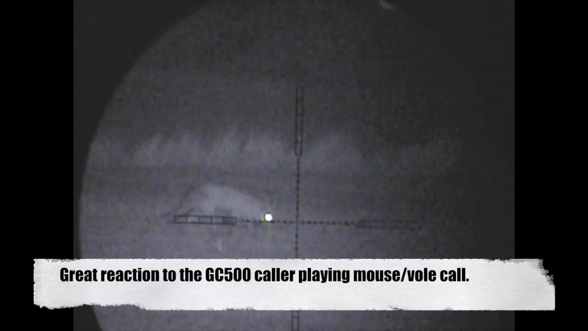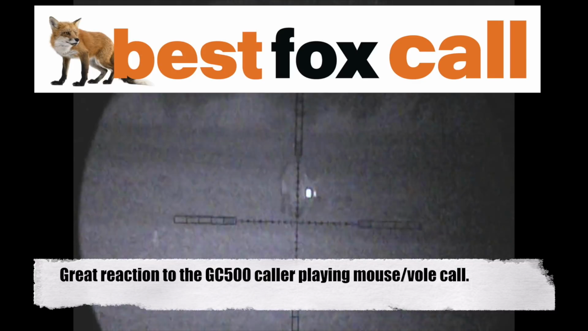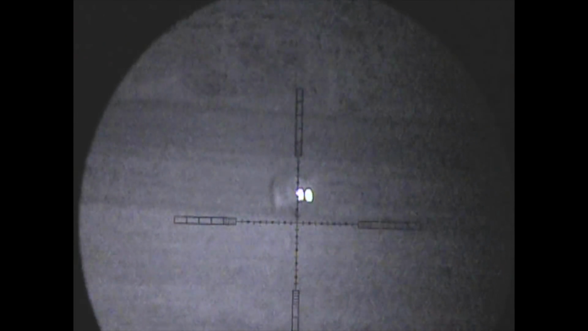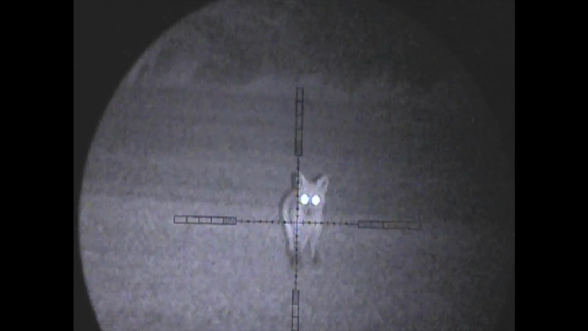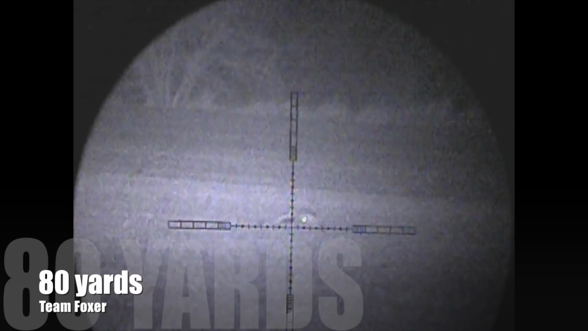Anyway, moving on to the next farm, and we spotted this chap after calling for a little while coming out from the left, though we needed it to move a bit to the right so that we could get it into a safe shooting position. After a great reaction to the mouse squeak vole call on the GC500 caller, a nice easy 80-yard shot polished off fox number 2 for the evening.